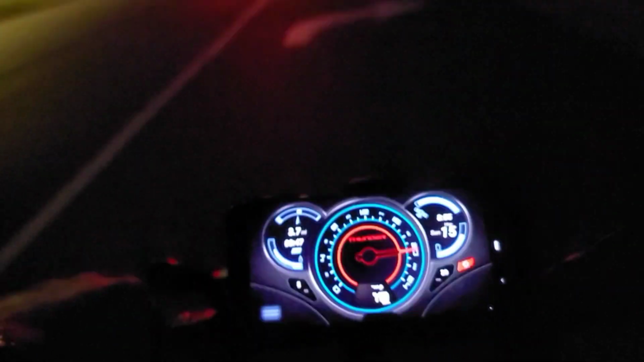So we was going 29 miles an hour just then with no lights on in the dark. Let me switch speedometers. You can see that a little better. Even though I can't see a damn thing.